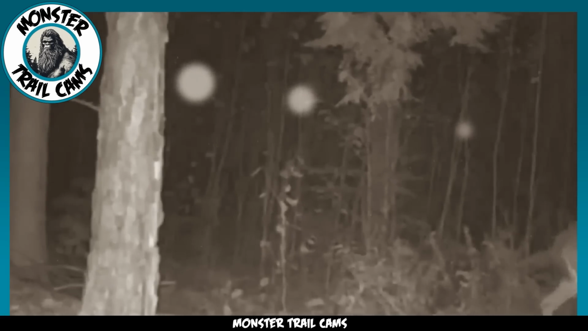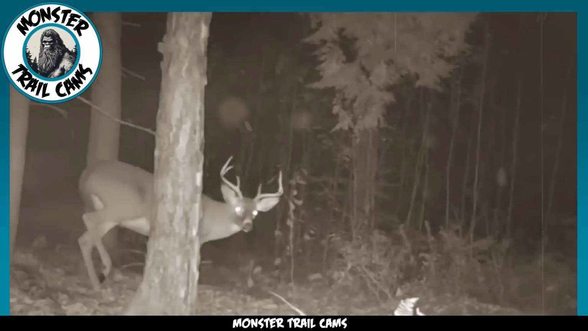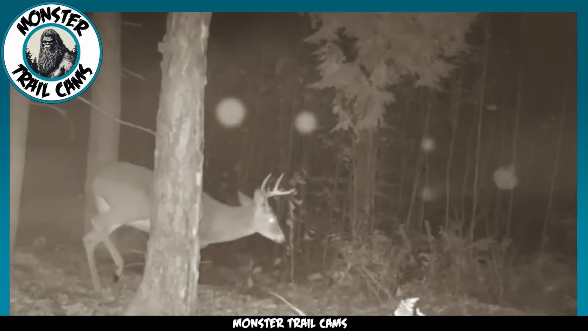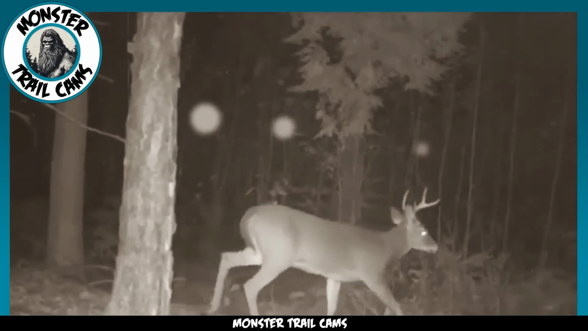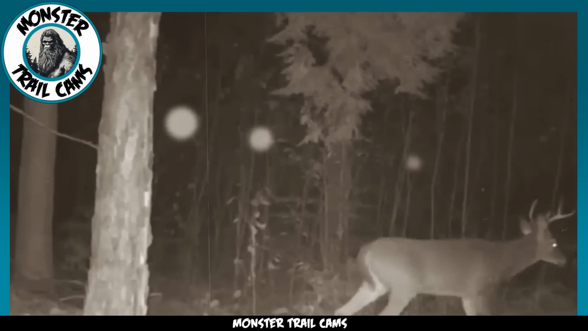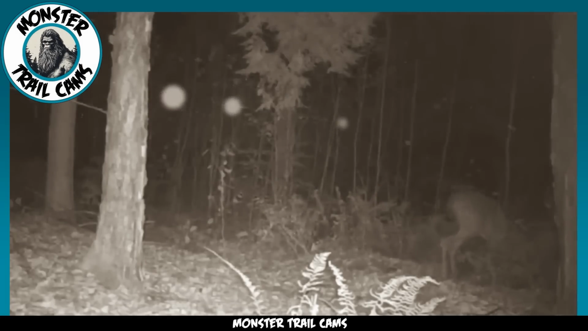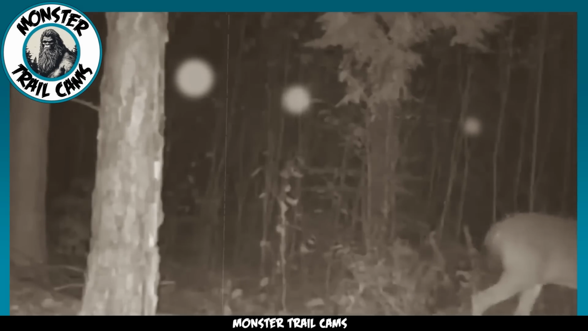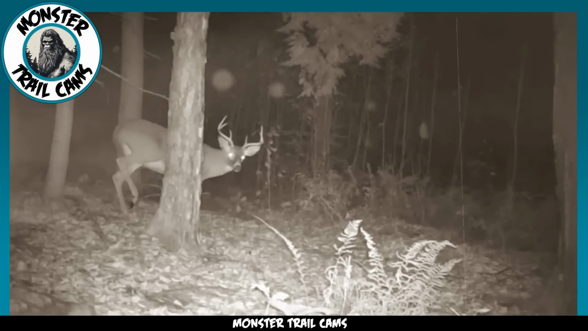As we know, orbs are a sign of a paranormal presence in the area. We don't know the exact nature of orbs, but most paranormal professionals agree that they are the manifestation of energy from beyond the veil. But that then begs the question, what are they doing in this forest? Are there spirits living there? Or perhaps it's just a glitch in the trail cam. Your guess is as good as mine.